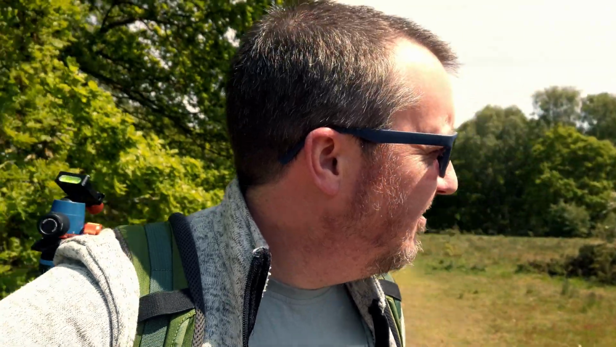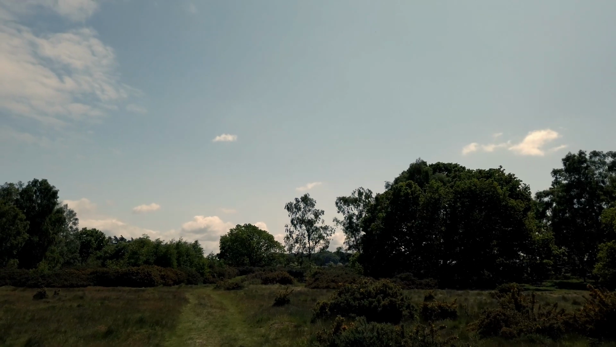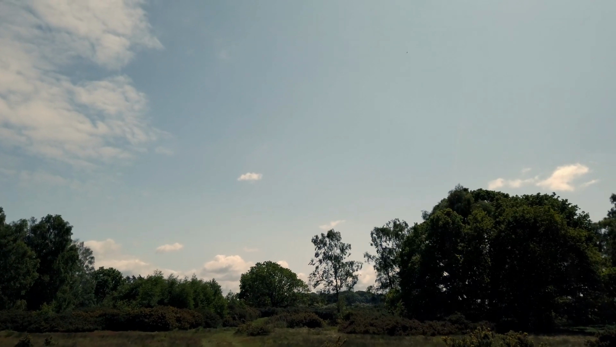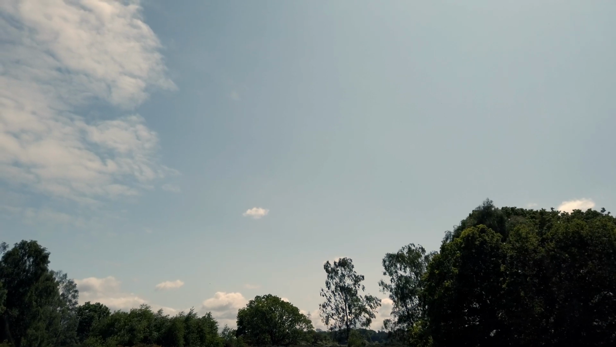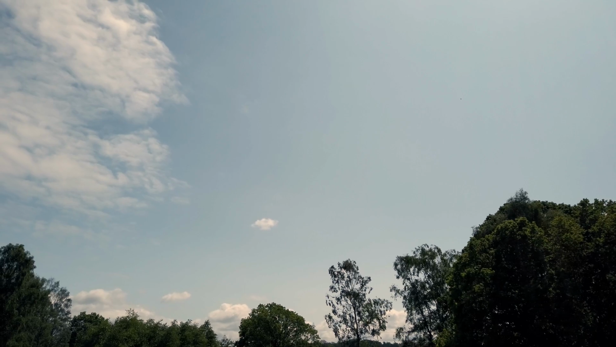So I figured find somewhere with some trees, and then do some comparison shots with 3 different filters, see how we get on. So there's obviously plenty of trees around here, but try and find one that's mildly pleasing. And there's a big one at the end of this path which looks quite nice, so we'll see if we can use that for the first shot maybe.